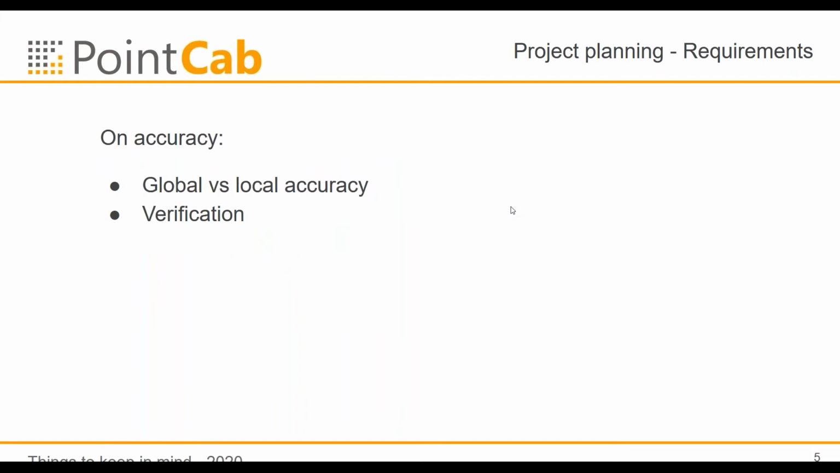Another point is the accuracy. There is always the accuracy mentioned by the customer that he says he wants the best accuracy possible. The question is, is he meaning the global accuracy? Is he meaning the local accuracy? Or does he even know what accuracy means? And what are the influences on the accuracy? And another thing is the verification on your side. How do you verify that you scanned everything properly and that the registration was a success? These are things you need to make sure beforehand.